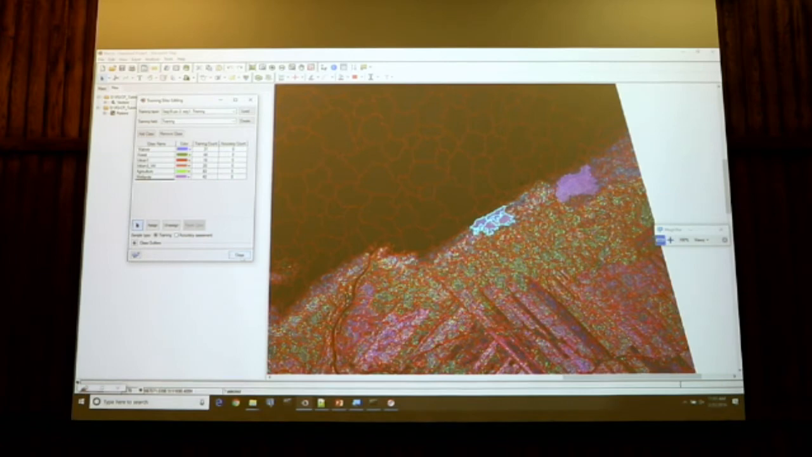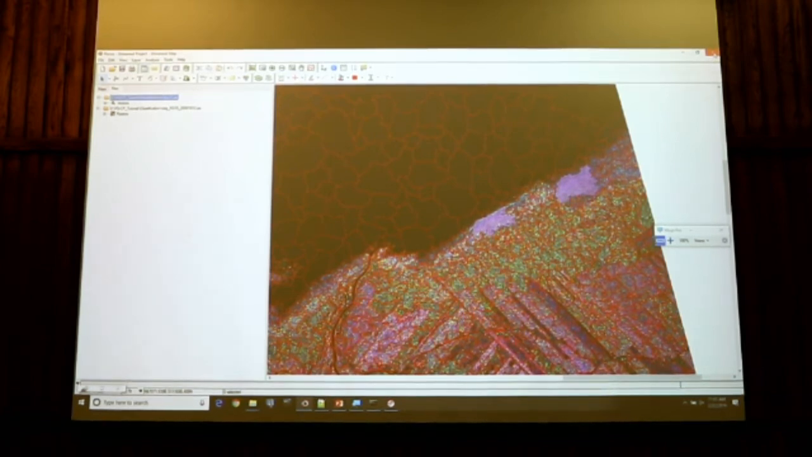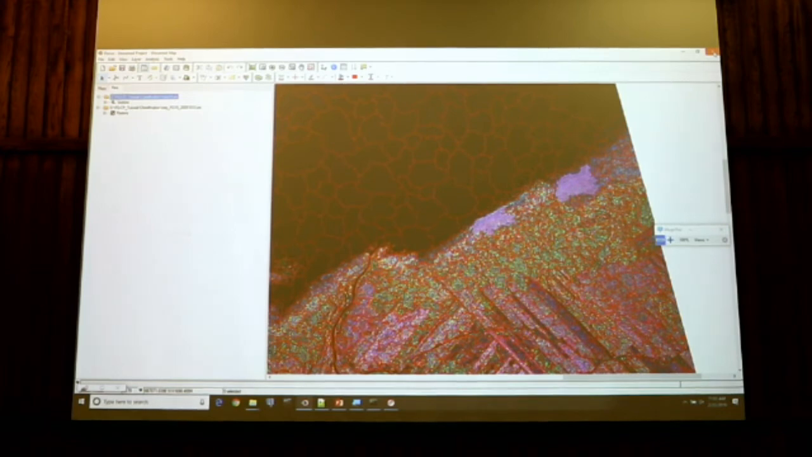So now I will close this panel. All my training samples are saved into my segmentation. And since we want to do a good comparison between compact pol and full quad, we will use the same segmentation with the same training samples.